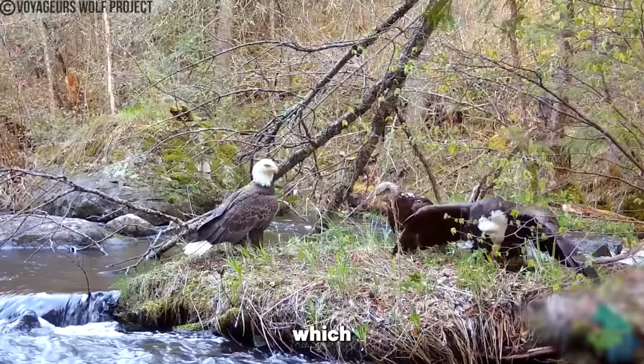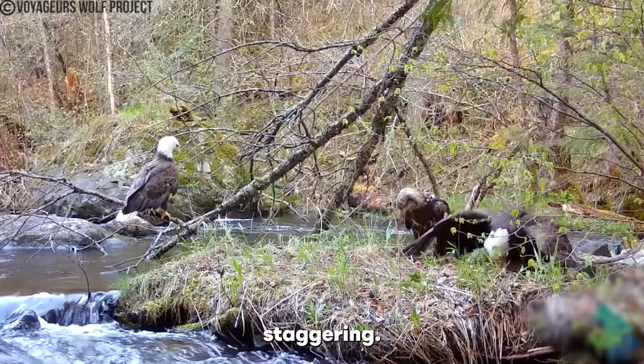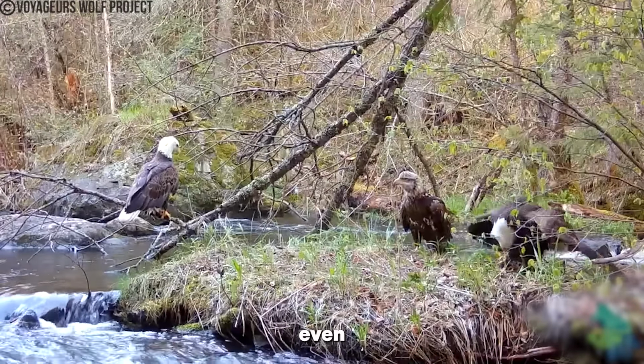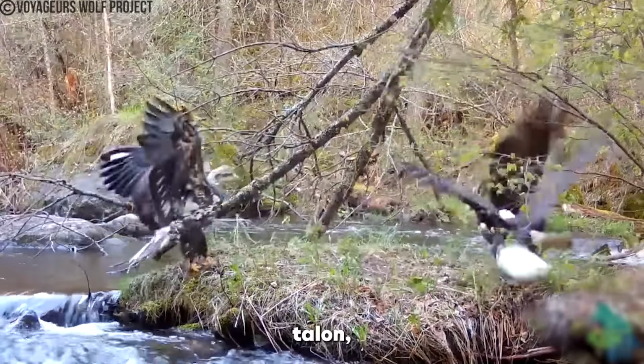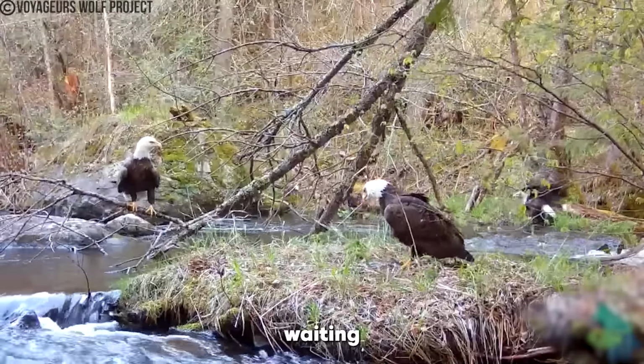The sheer speed at which these events unfold is staggering, so much so that it looks quick, even in slow motion. But even when one eagle snatches food from another's talon, there's always another eagle waiting to pounce.